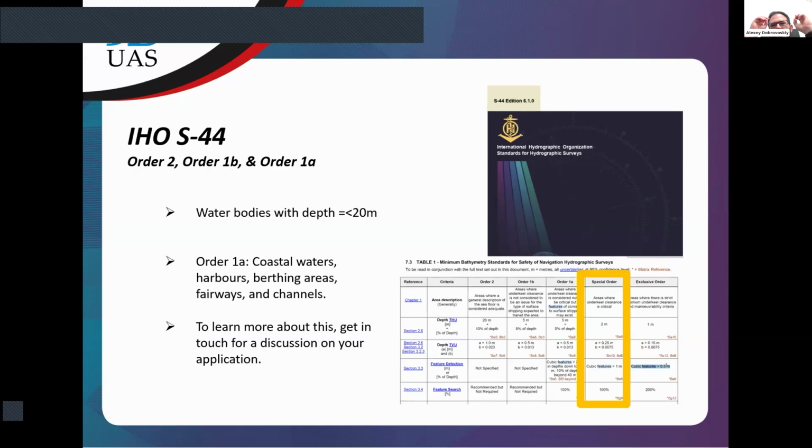The most strict requirements are for exclusive order surveys, less strict are for order 1 and special order. So we can see that with depth up to 20 meters, our multi-beam system will satisfy requirements for special order surveys. The limiting factor here is the capability to detect features on the bottom, again, rocks in waterways, which can be dangerous, or holes.